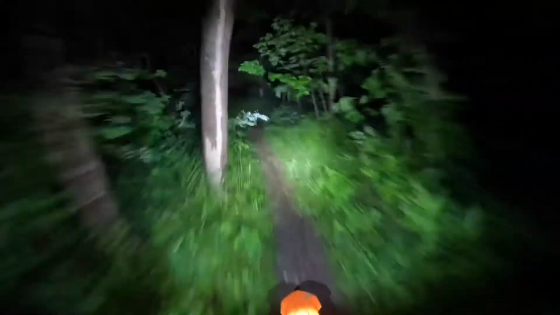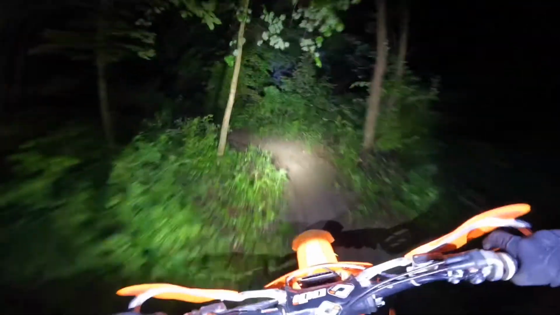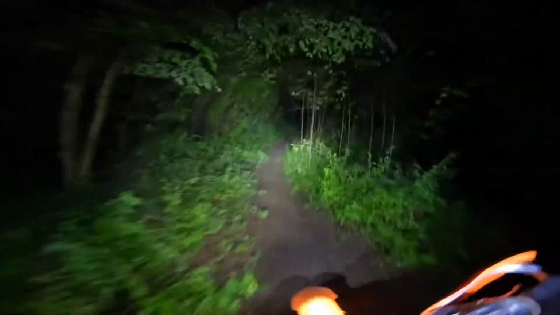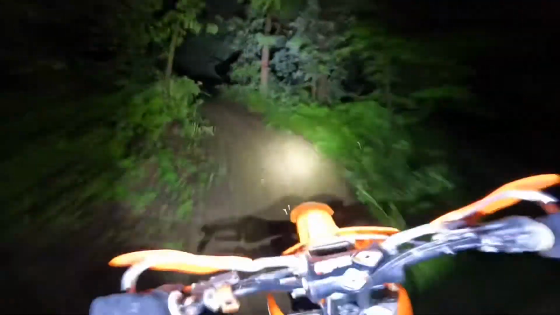It is nice. Having a fresh tire definitely helps. We did have to kick this corner over for the guys that have been here.